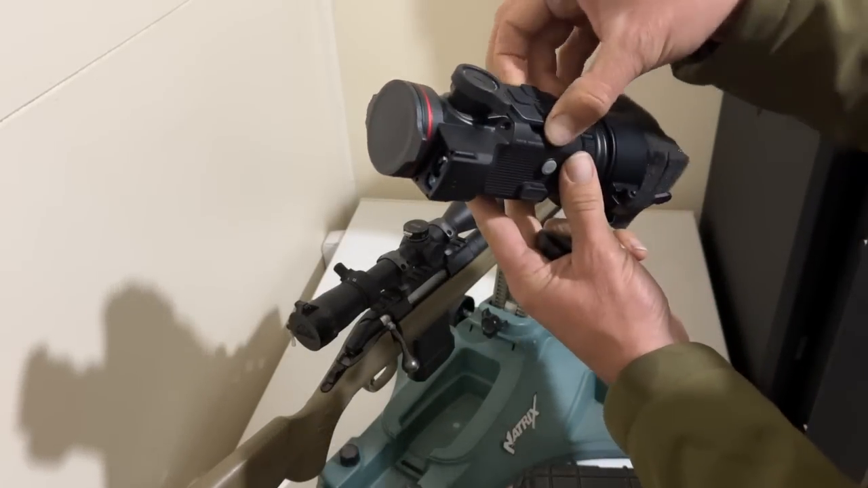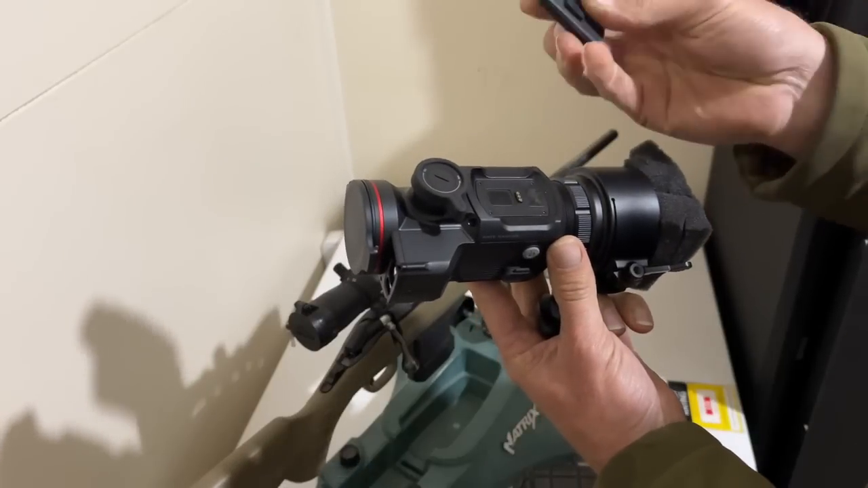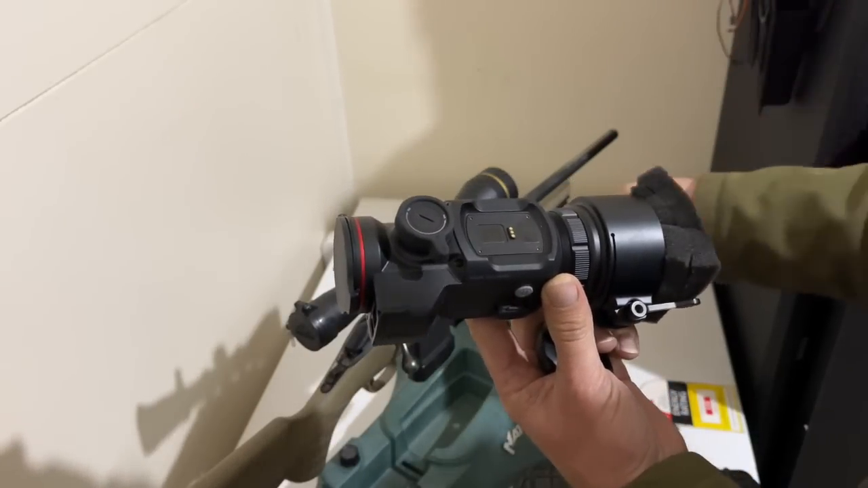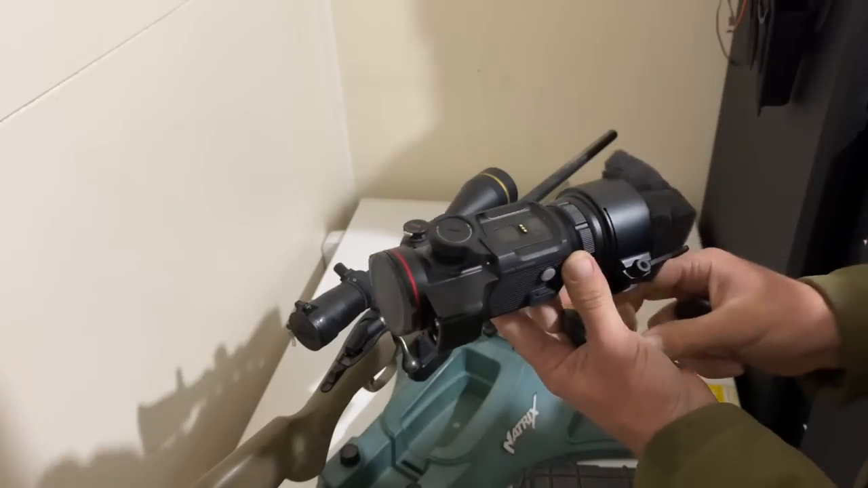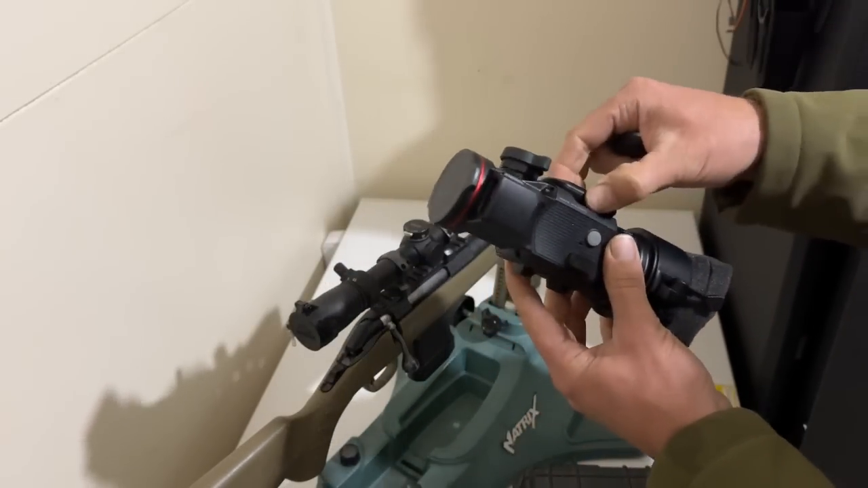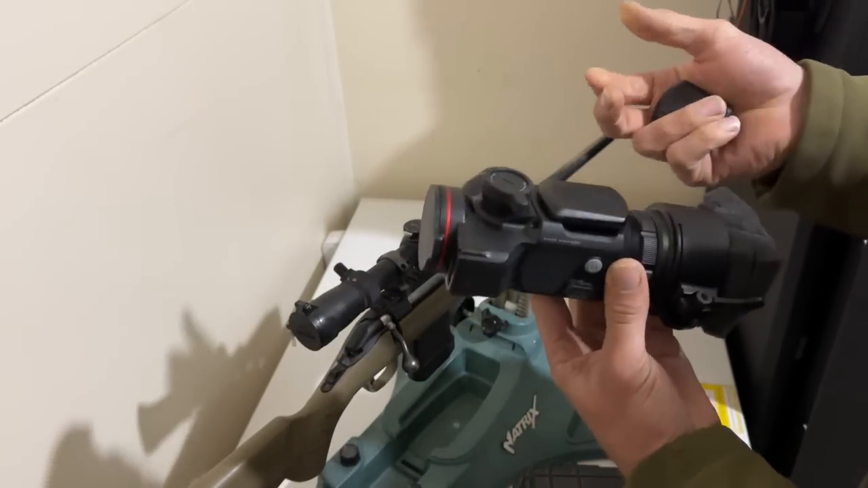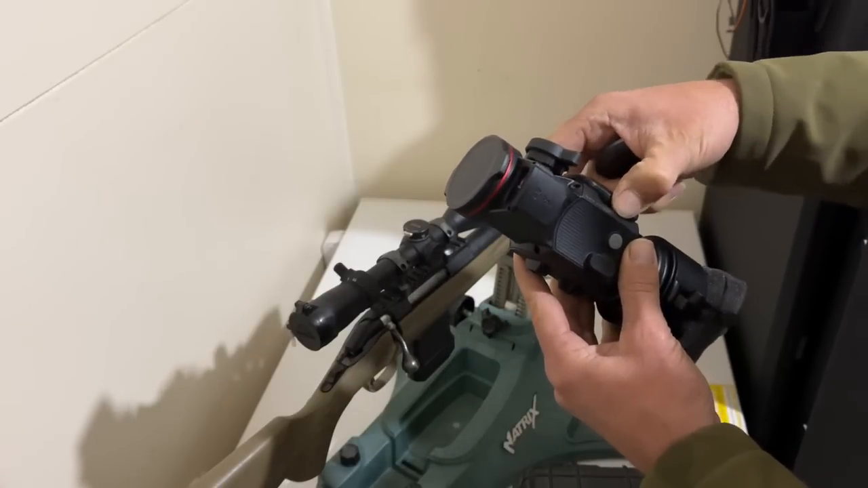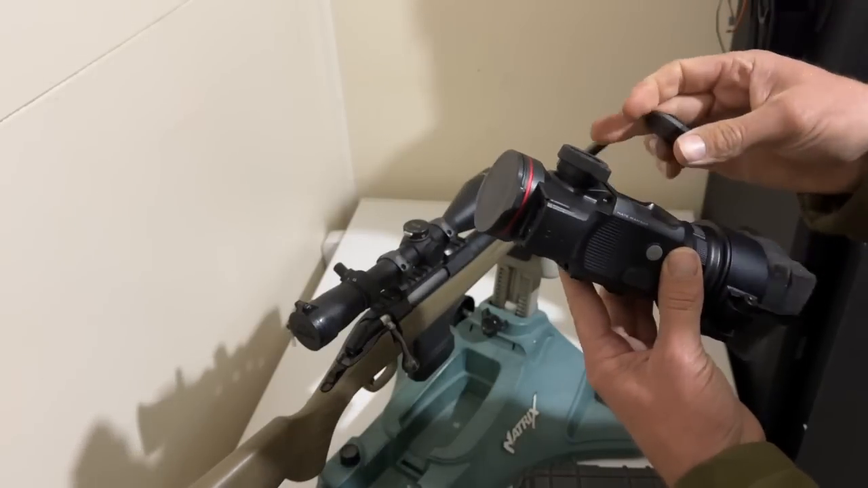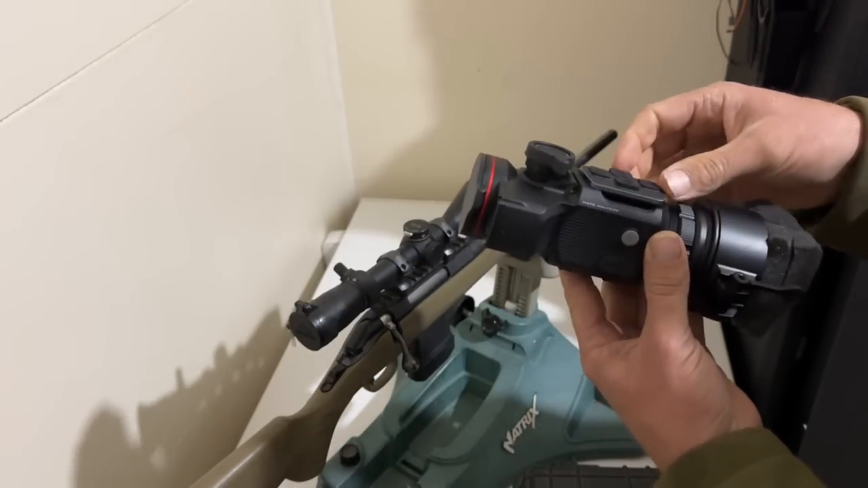There are the controls for it, so you can take that off, and you can actually strap it to your stock too if it comes with a strap. Spare batteries just magnetically stick on there. They are pretty firm, they don't fall off, but you don't need to use them. It has an internal battery that lasts probably 4 or 5 hours.